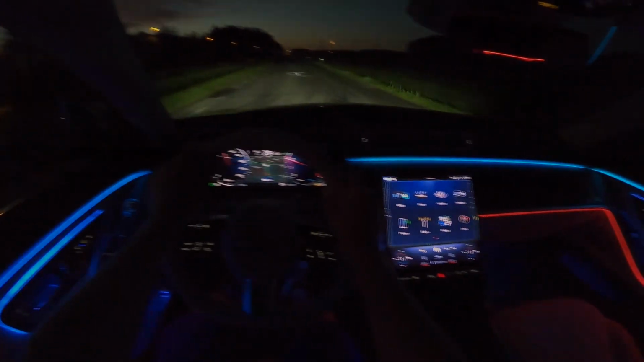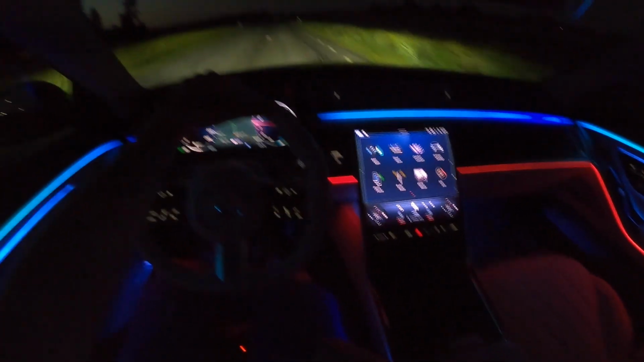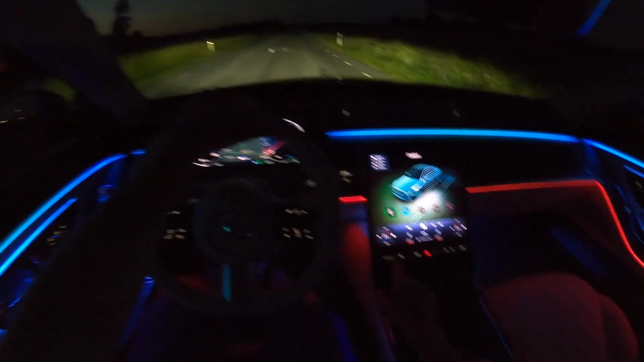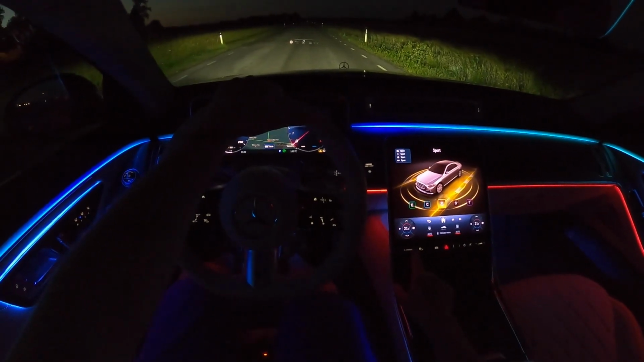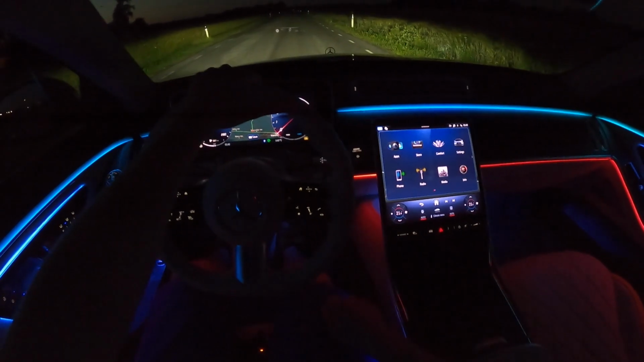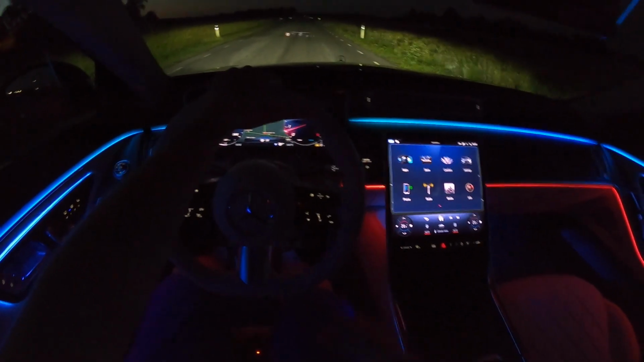You know what time it is, it's time to check out the acceleration. Let's put it to sport mode. And did it? Oh no. The start stop is. Wait. Yeah, I have to defeat the start stop first.